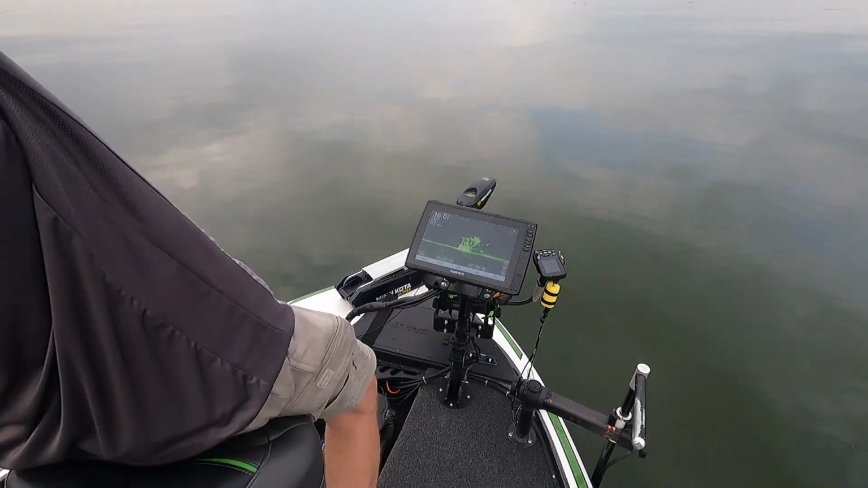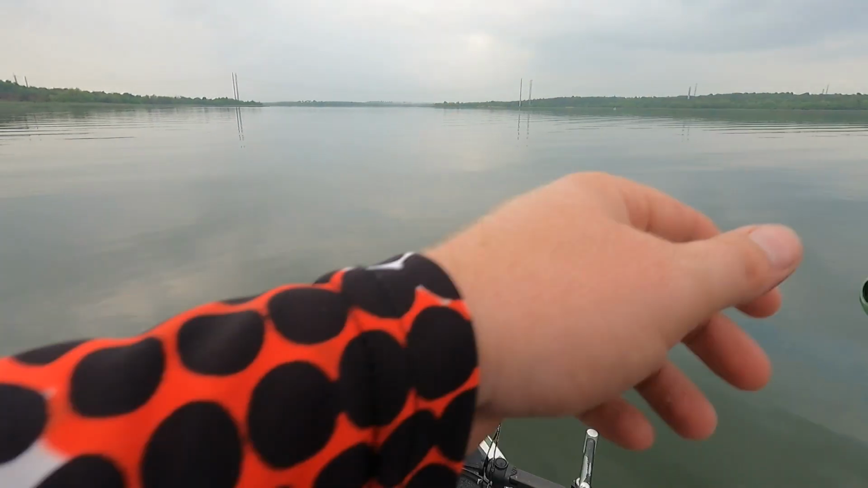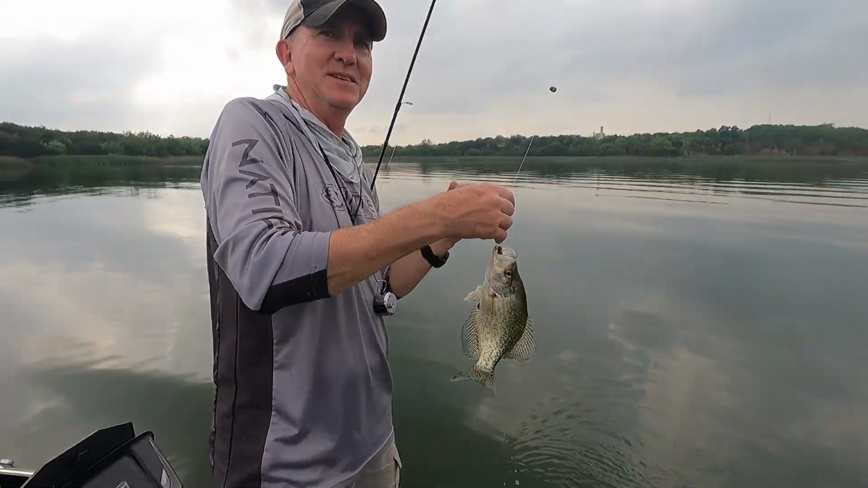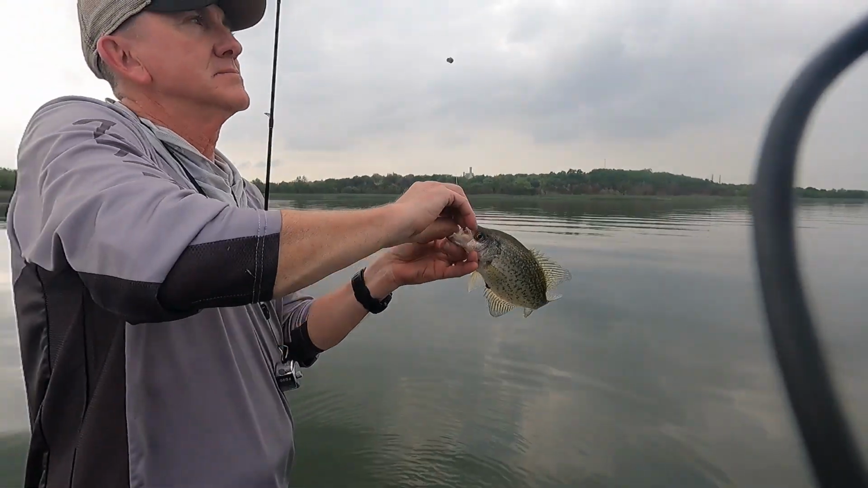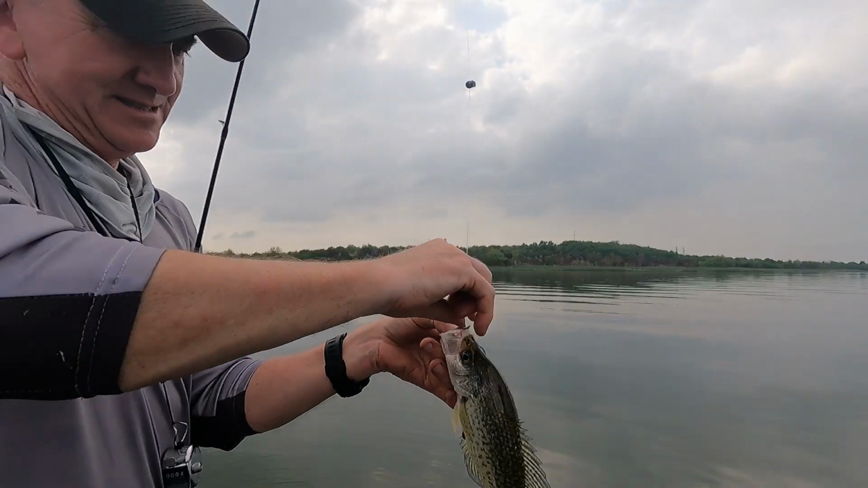Oh man, got that red bite. He had to come all the way up that pile. Wouldn't hit it with his family around. Oh man, was that you? Was that a fish? Hey, this is a fish. You caught the crap out of that fish.